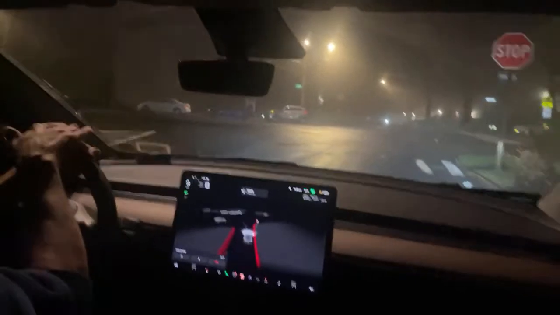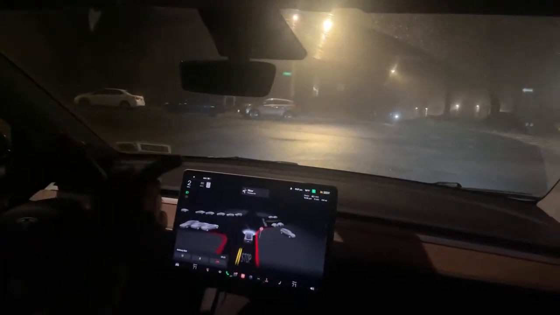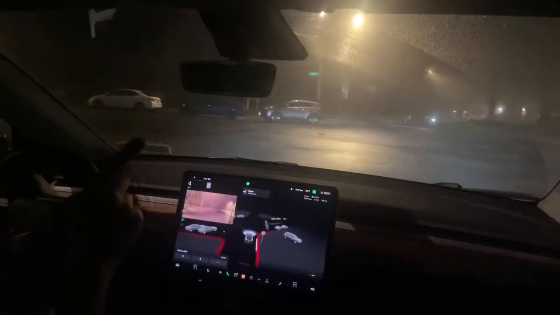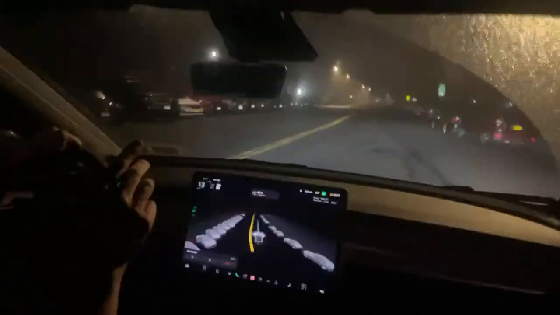Now, this is not the first time that that's happened. Coming off of the highway over there, the car doesn't see any speed limit signs and wants to stay at 55 miles an hour. Now, if we made the right-hand turn, there's a speed limit sign and it fixes itself. But this has been the second time that it's actually decided to make the left, which is actually the way I'd rather go.